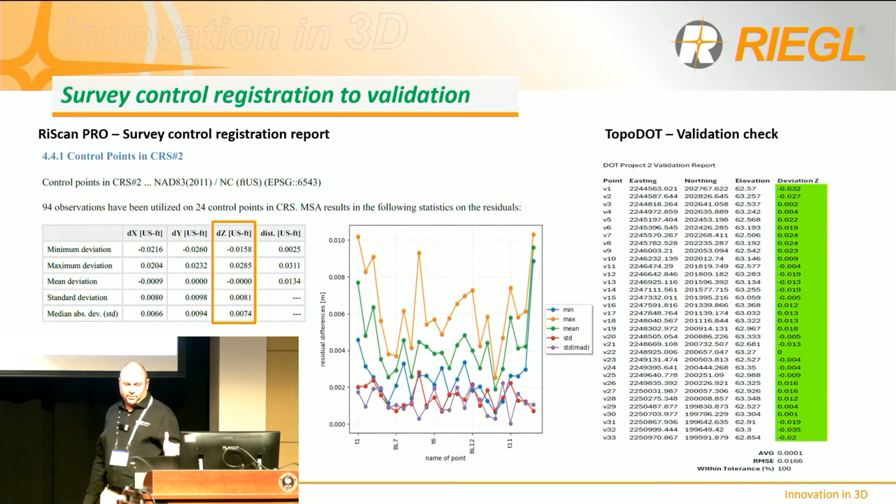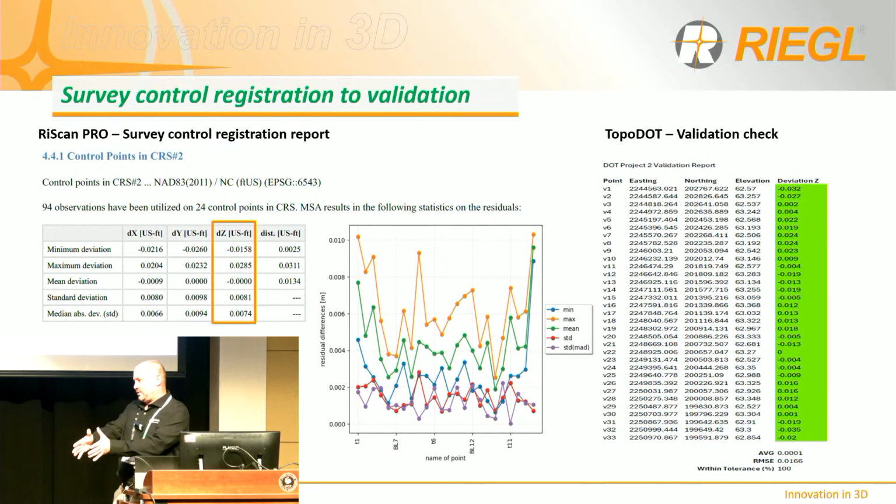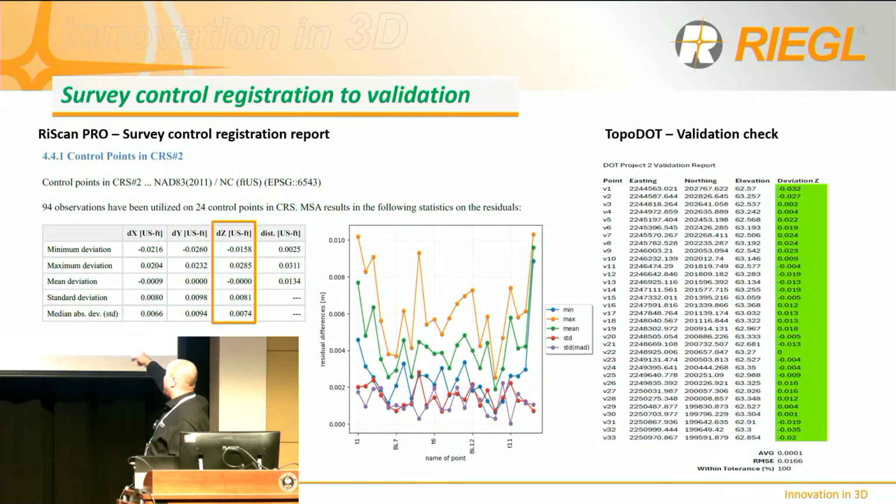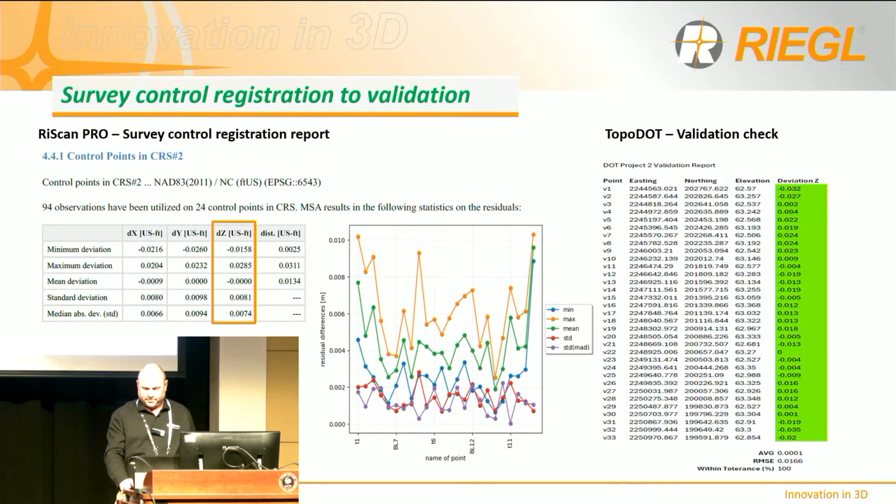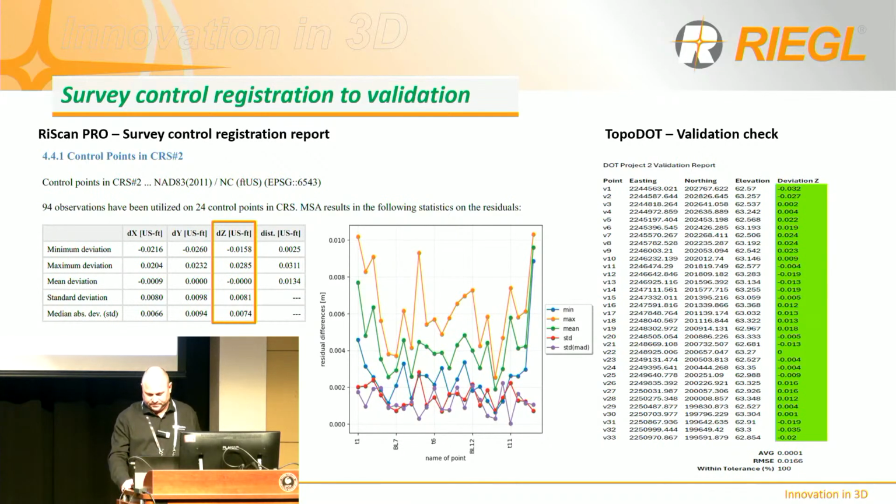And then after it clears RiScan Pro, we bring it into TopoDOT. And this is that almost 3 mile job, and we got some that are 200ths or whatever, but everything's around 100th or less, which is, I mean, this is real data here.